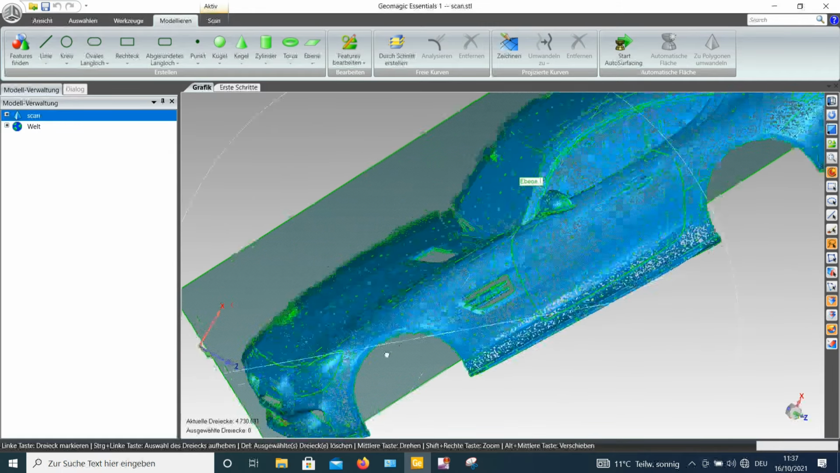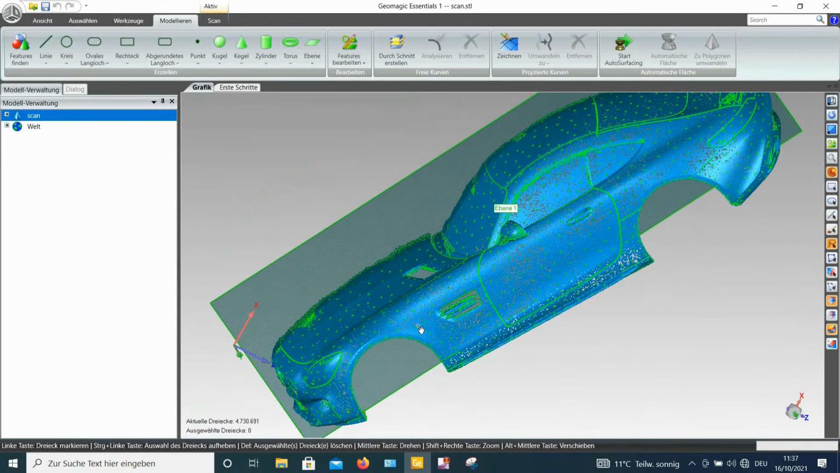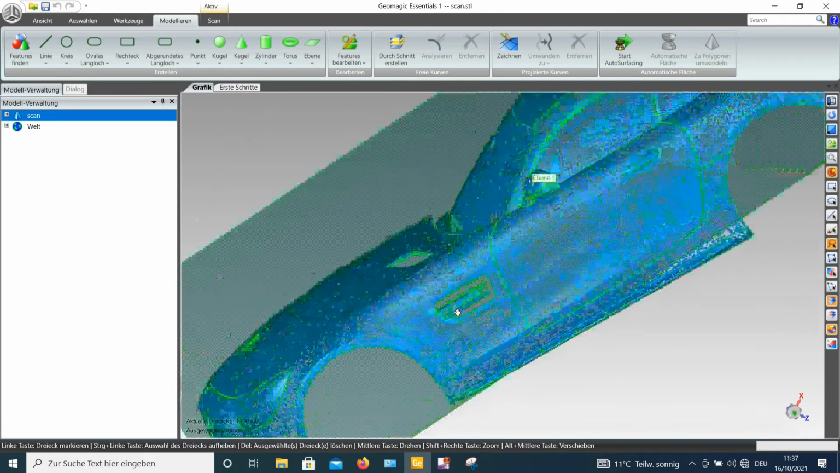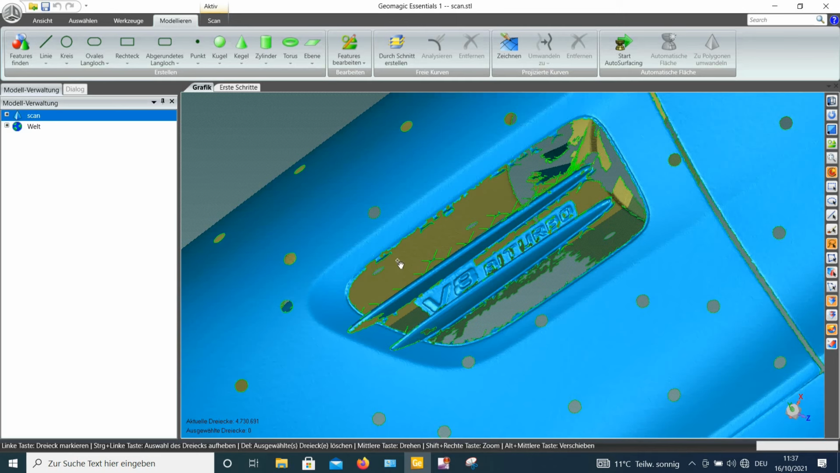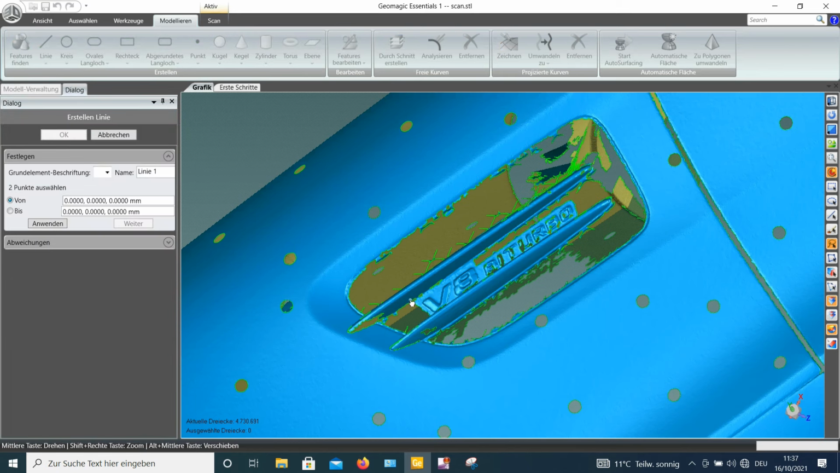So I can already vertically orientate the car. I just don't have any information regarding the orientation, but I will assume that these fins will be positioned parallel to the street, and I will create some orientation line to use them to orientate the car.